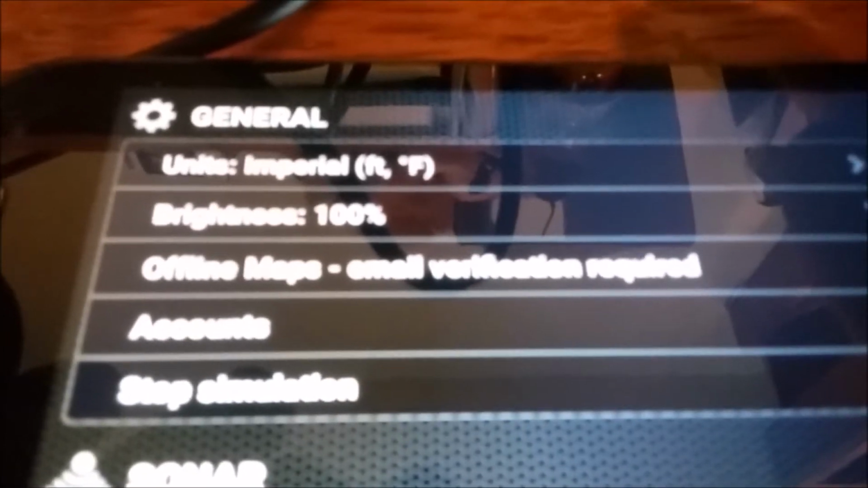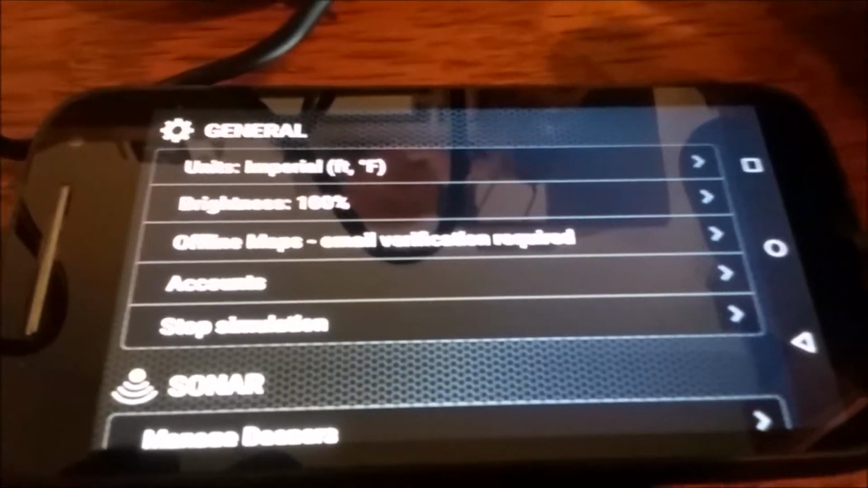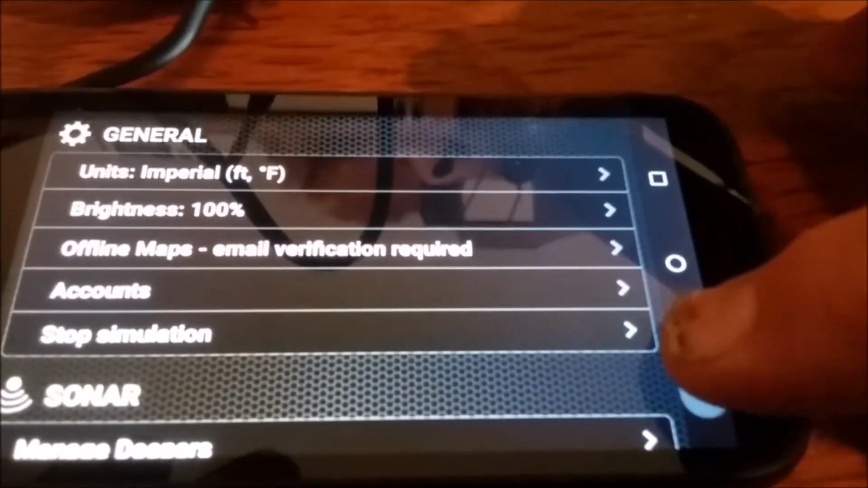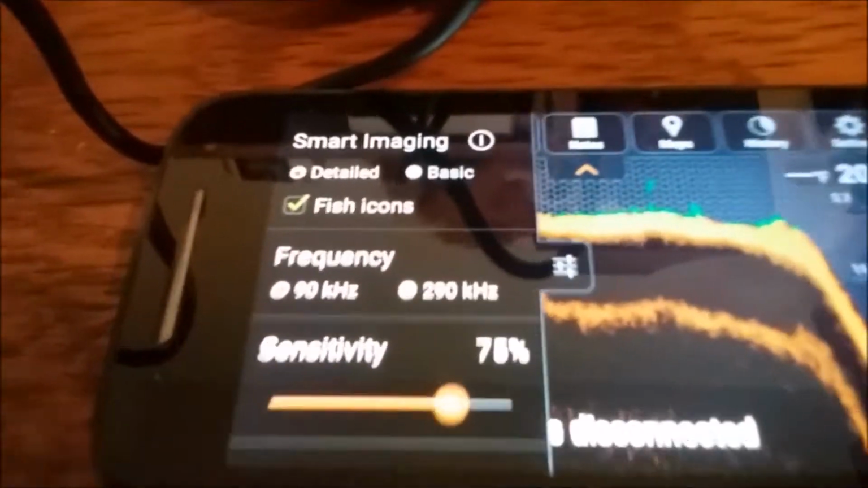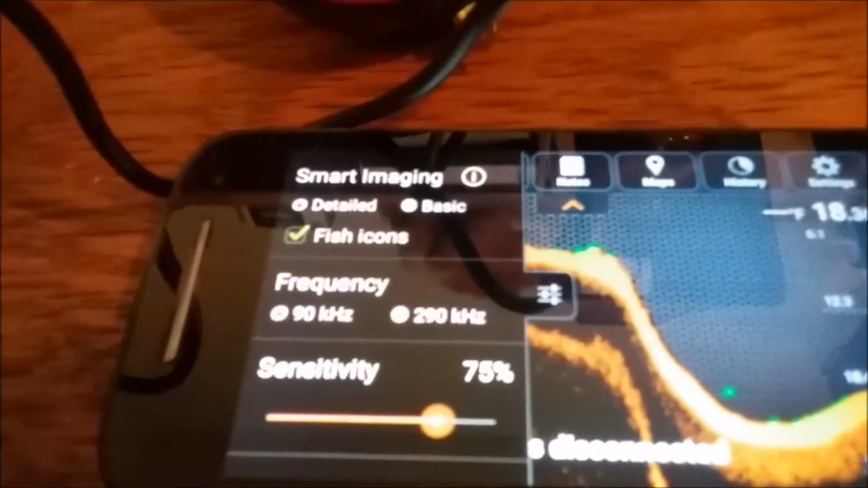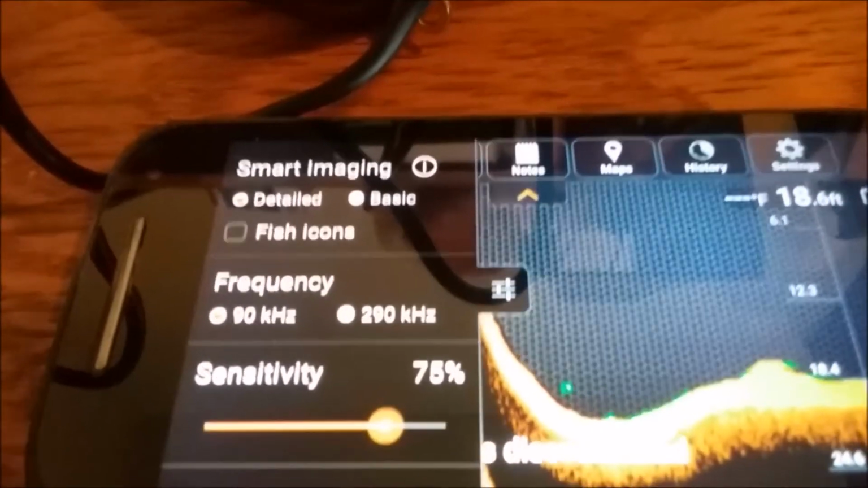You can set your units, brightness. Yeah, I got the simulation. Let me get back. There's a bunch of stuff there. But there's also this little button right here: the imaging, detailed or basic, fish icons on or off. If you turn that off, you don't get little fish anymore.